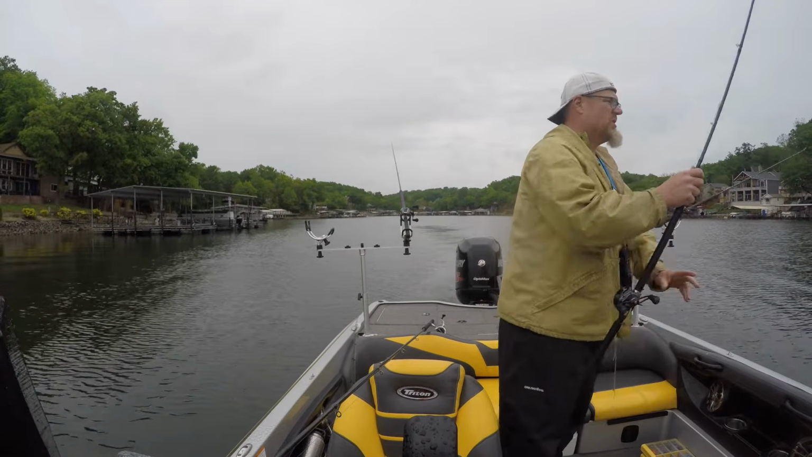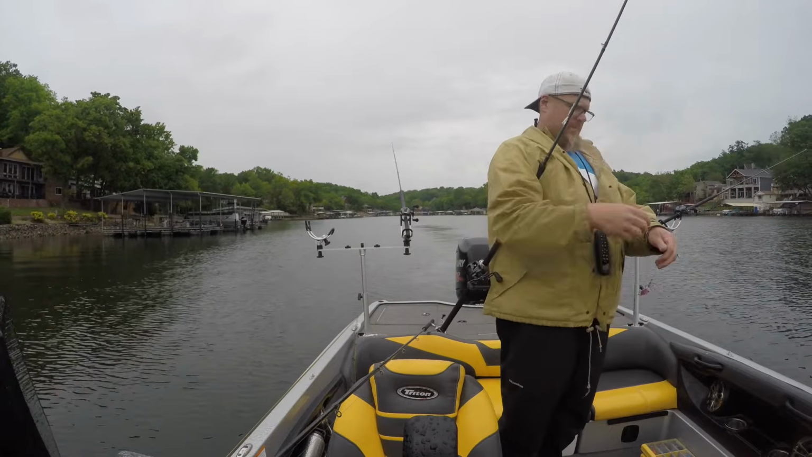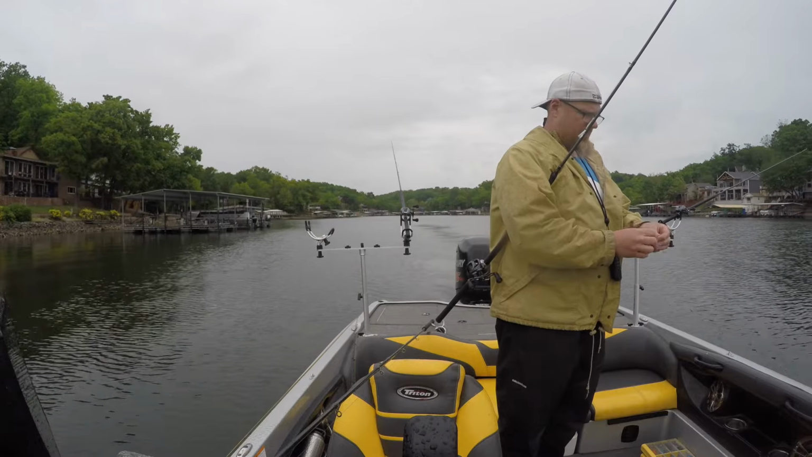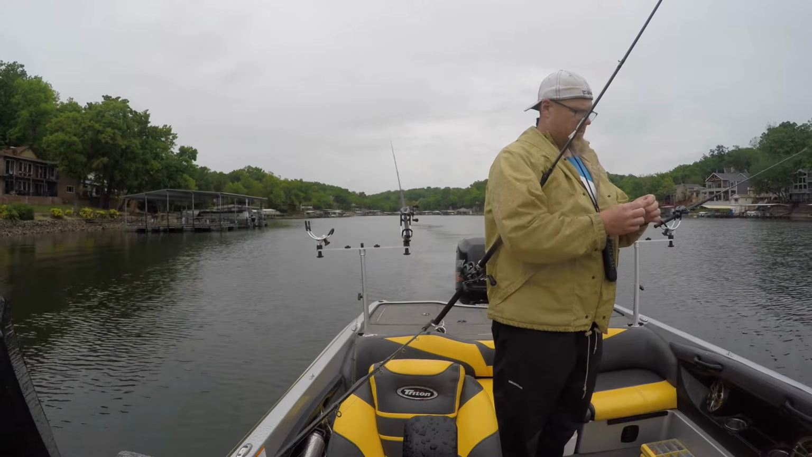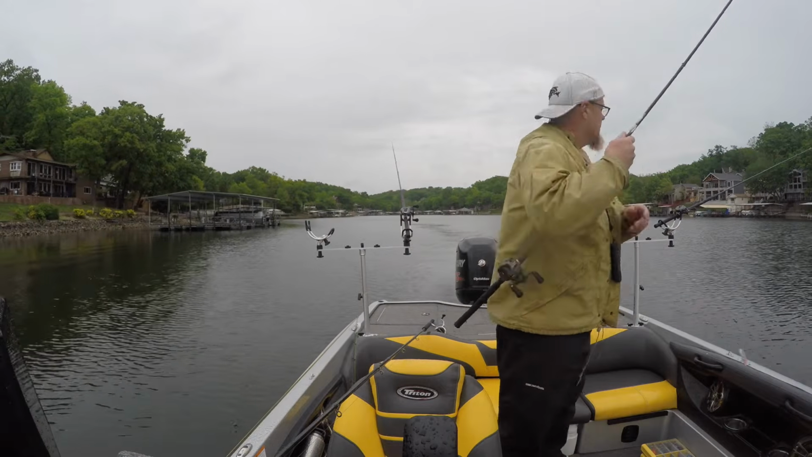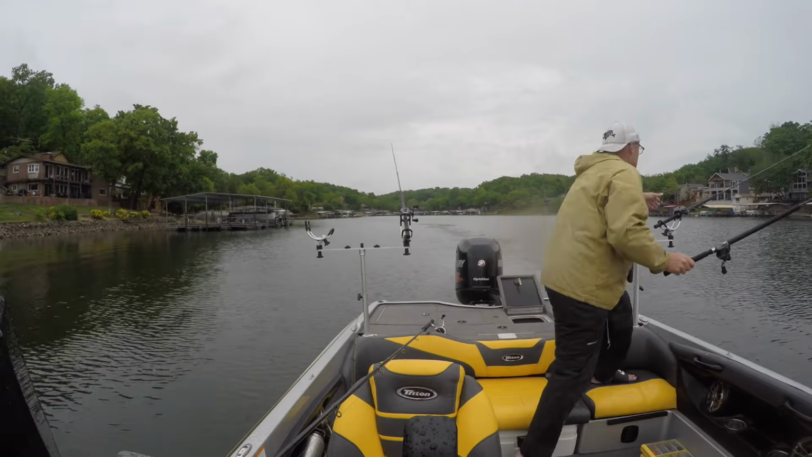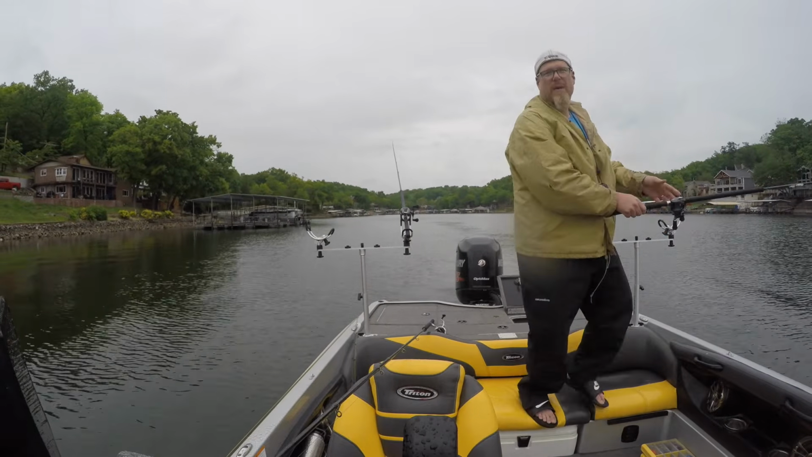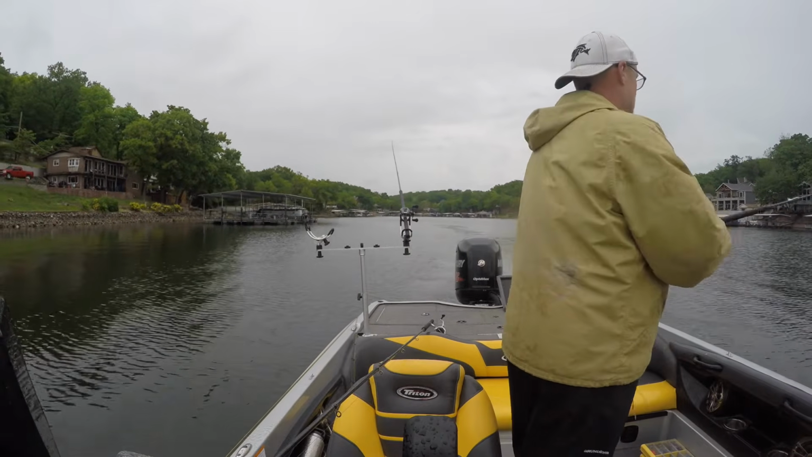Alright, so this will show how I rotate. I'm going to take this outside one. It's real simple. Let me get this untangled here. All you're going to do is just take this outside pole and move it to the middle, and that crankbait's going to pull to the middle.